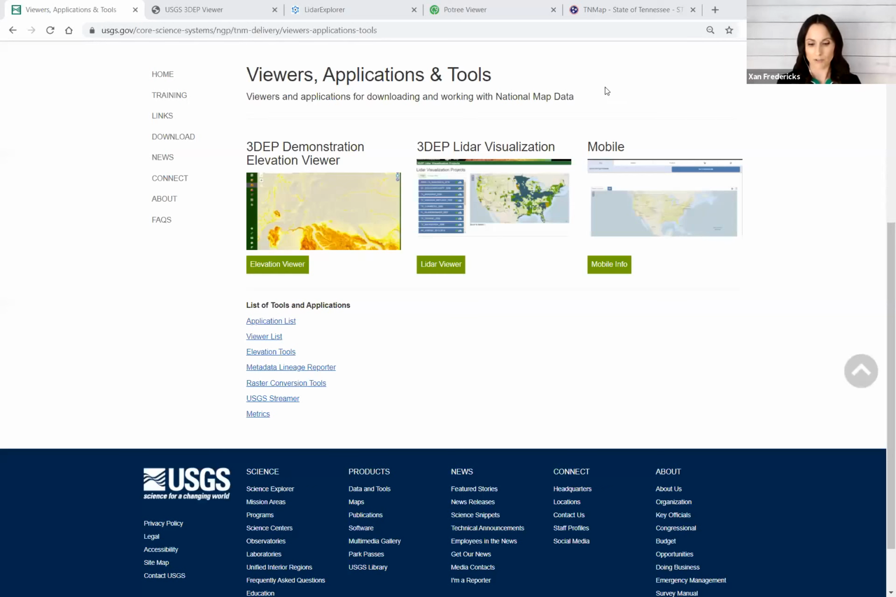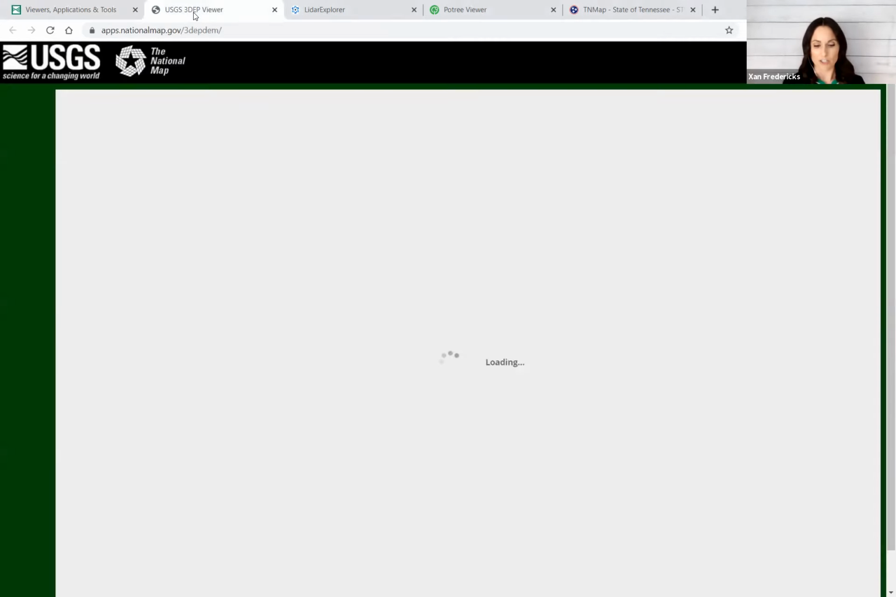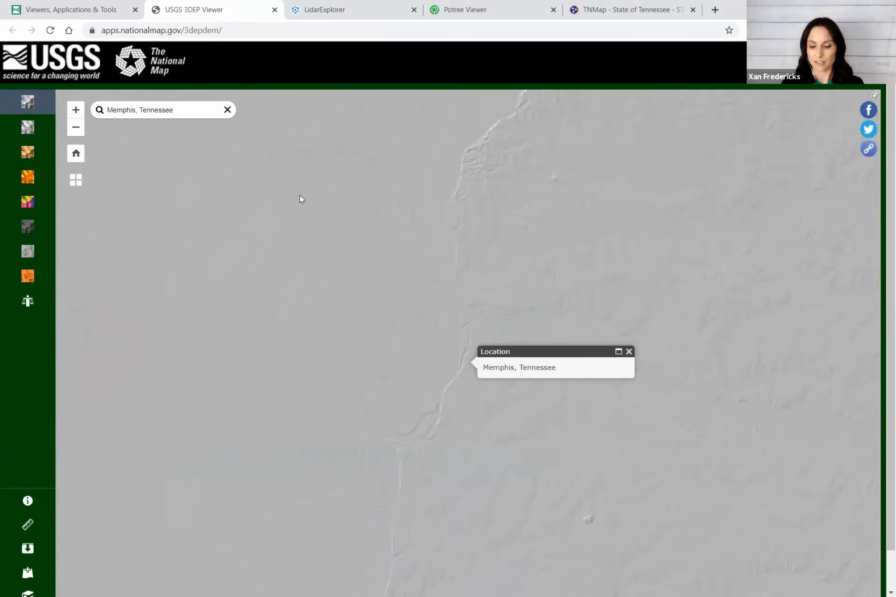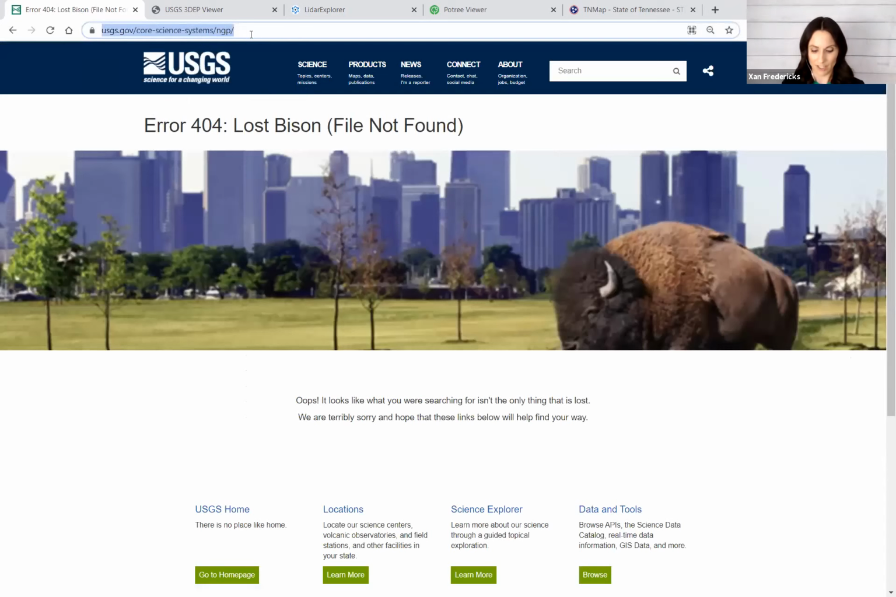So I had mentioned the viewers applications and tools page. Apologies, let's close that. And from here, if we go to this elevation viewer, that is where you might have more interest. So if I do a quick search, say you're interested in Memphis, I can just pull up Memphis, Tennessee here. So I guess, as I go into it, I don't even have the same beginning page that you have. Should I be seeing the same thing online? So if I back up all the way to National Geospatial Program, this is where, okay, that one's not found, go figure, USGS.